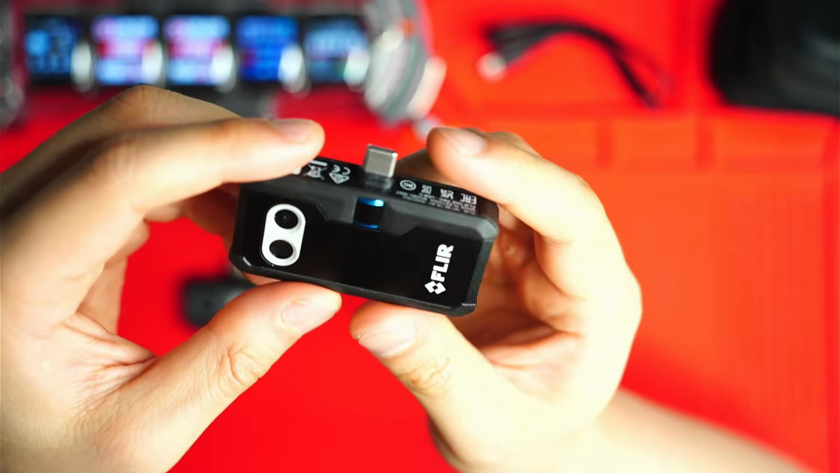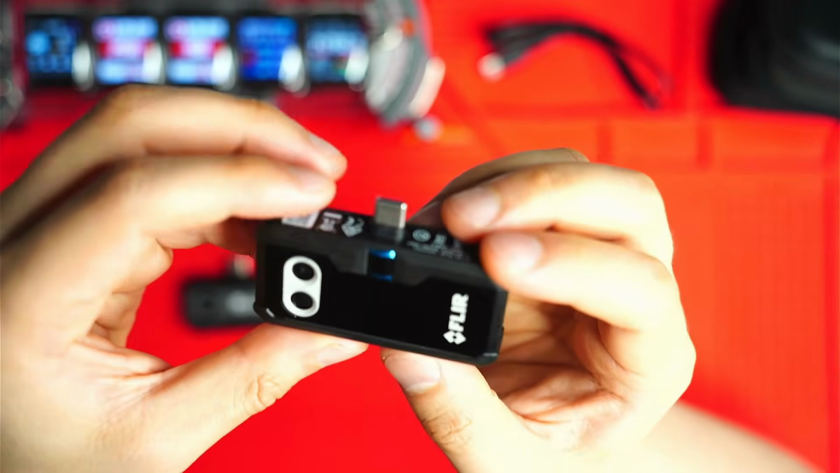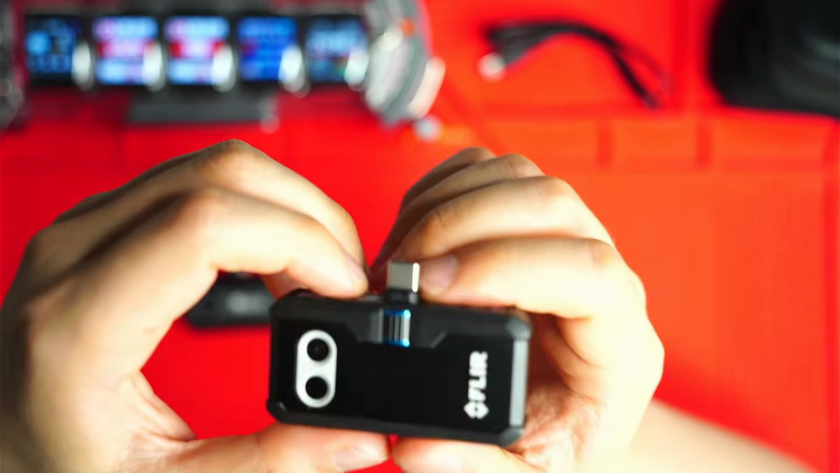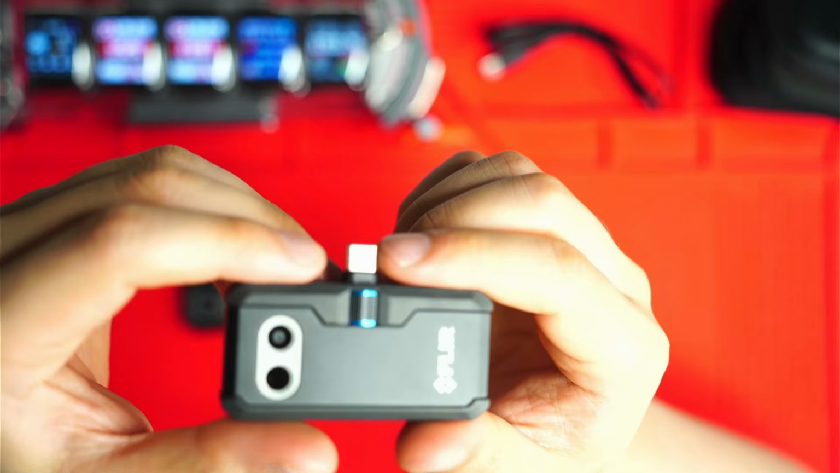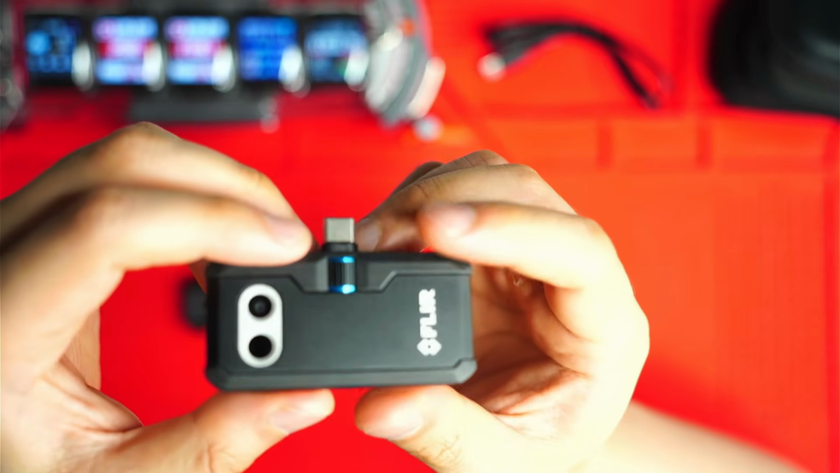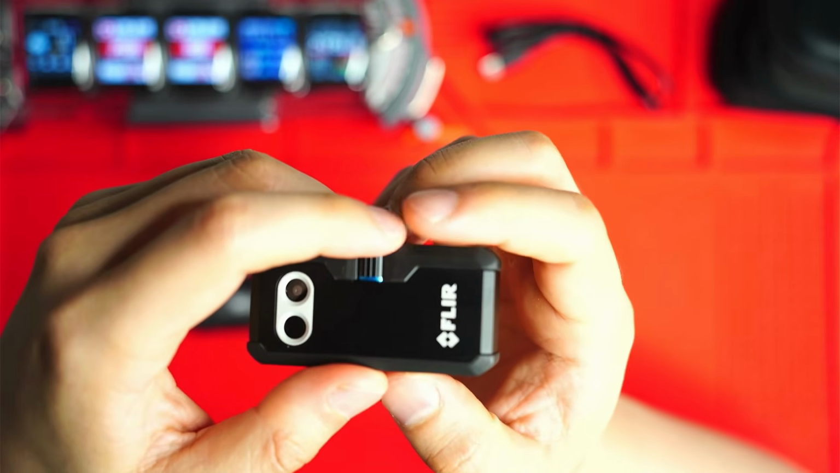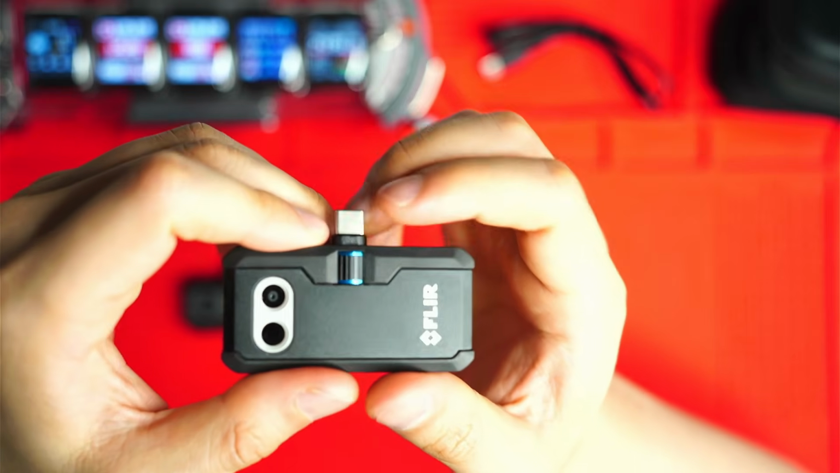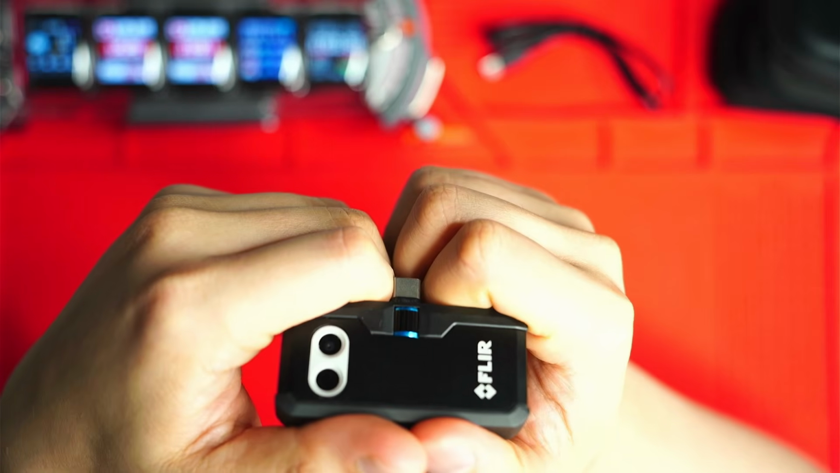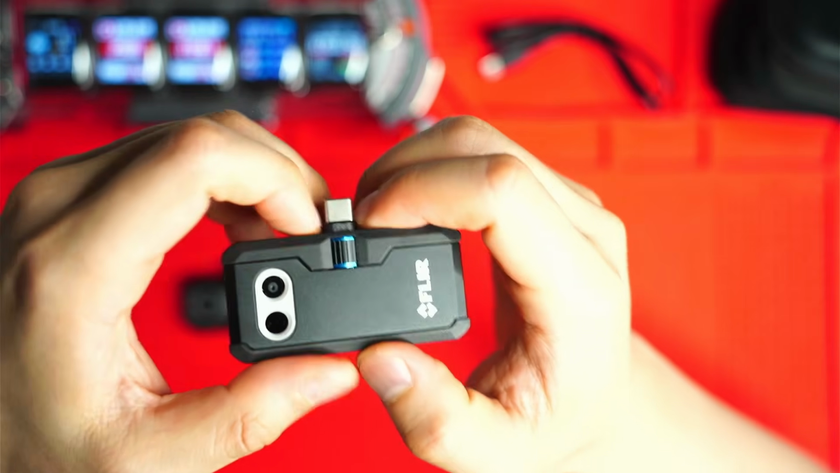And of course, you've got this built-in battery, which avoids draining your phone battery. But in terms of the cons, you're going to be paying a lot more for this device, three to four times more. And really, at that price, you might as well just get a very high resolution thermal camera from Thermal Master. They do a few other models.